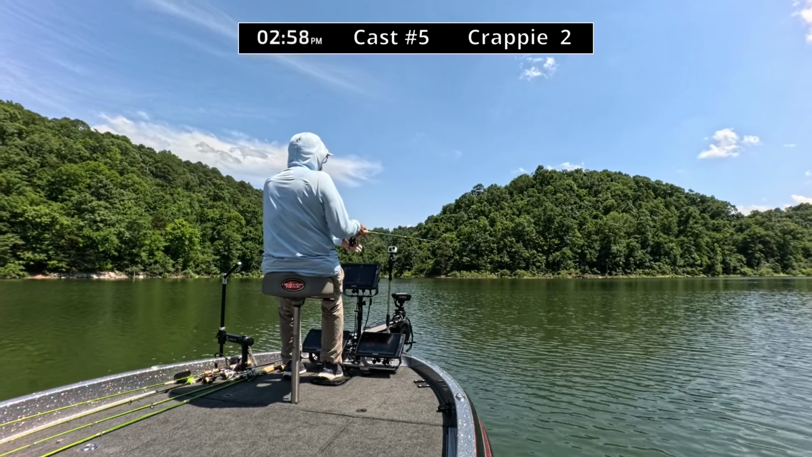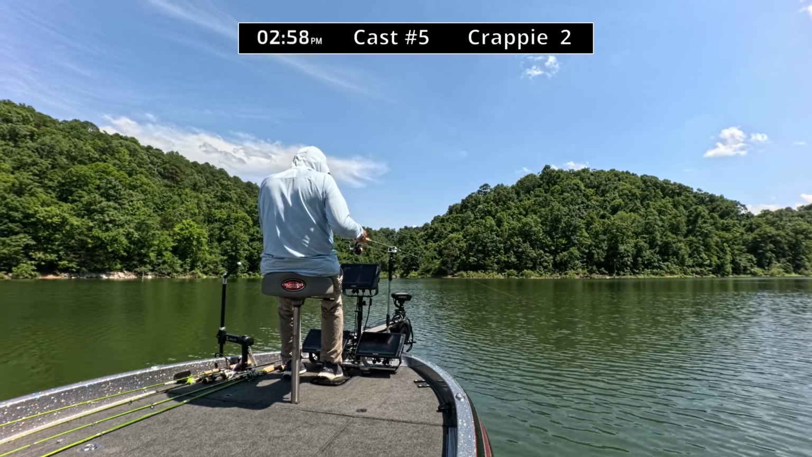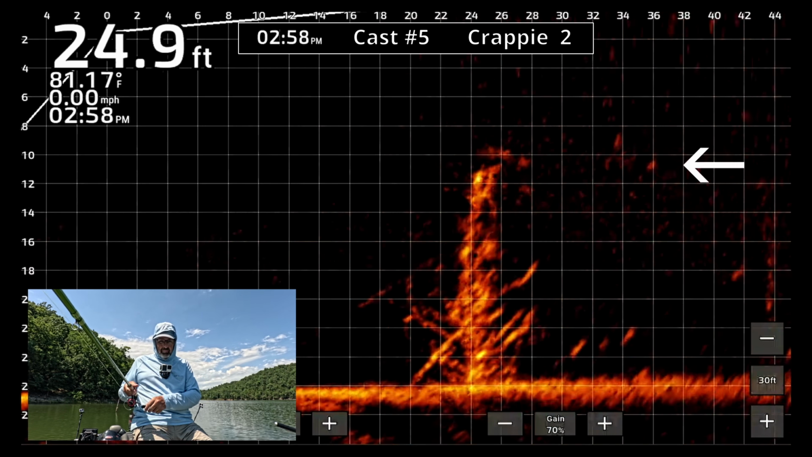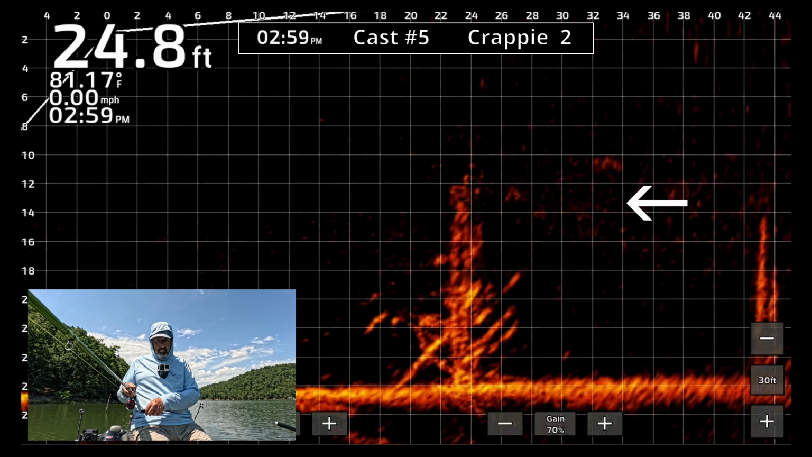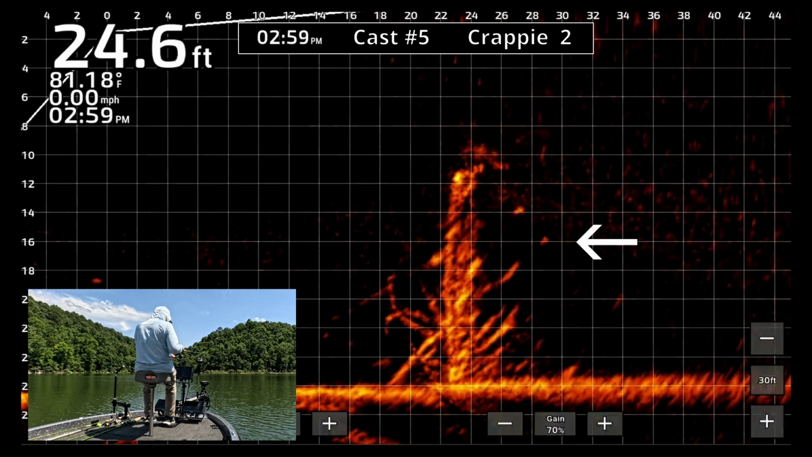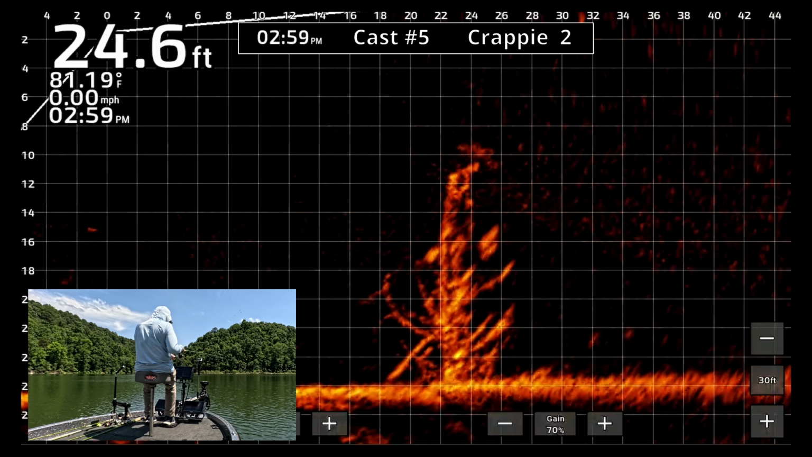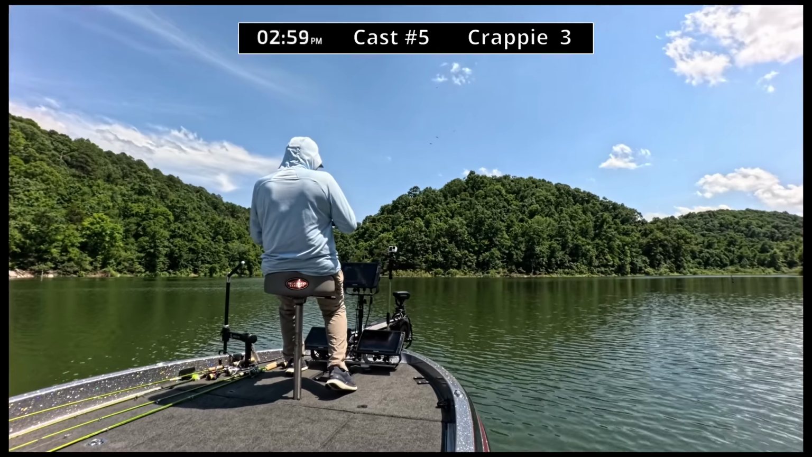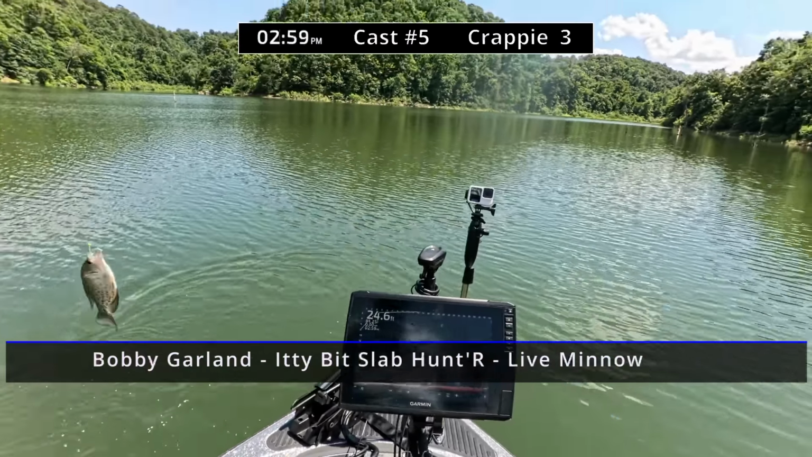There are several crappie in this little tree. The challenge on this lake is catching more than 2 or 3 out of a group. The advantage is you can move from one piece of cover to another pretty quickly, giving you a fresh group of crappie. I end up catching 4 out of this tree. I'm a little amazed. This is fun. There's a bunch of them down there.